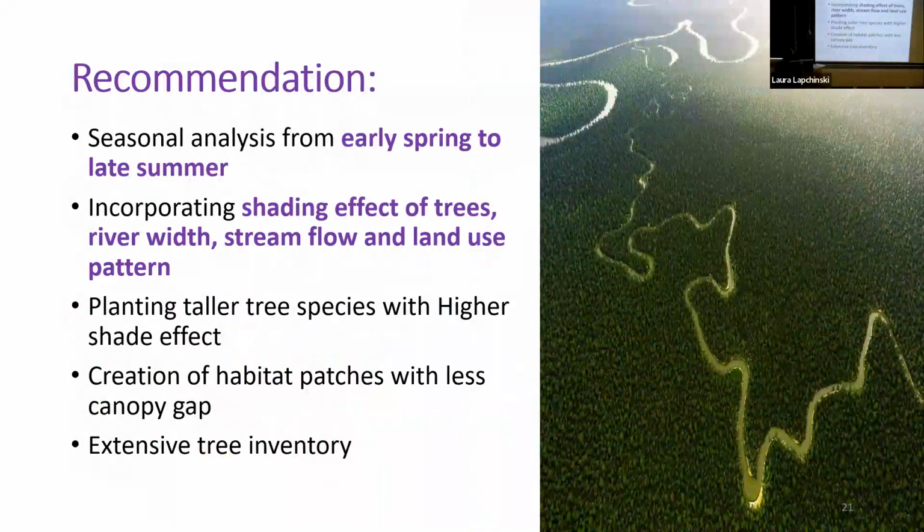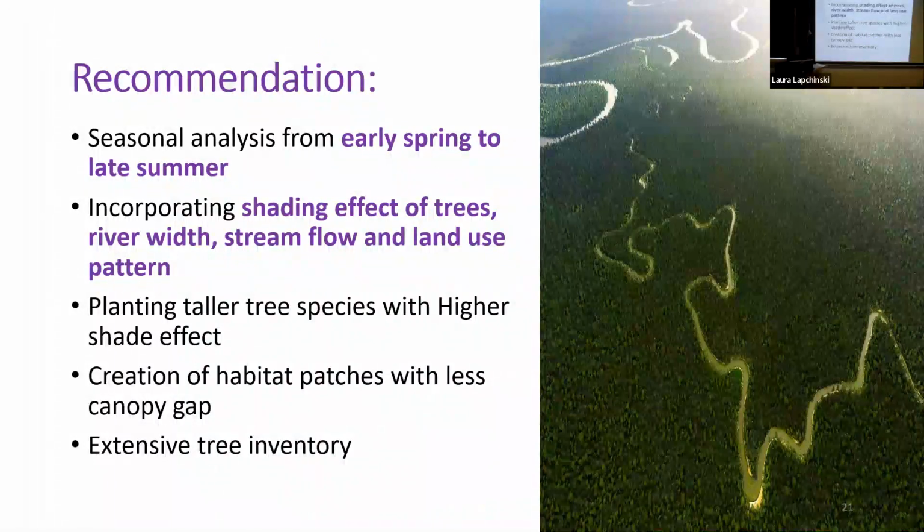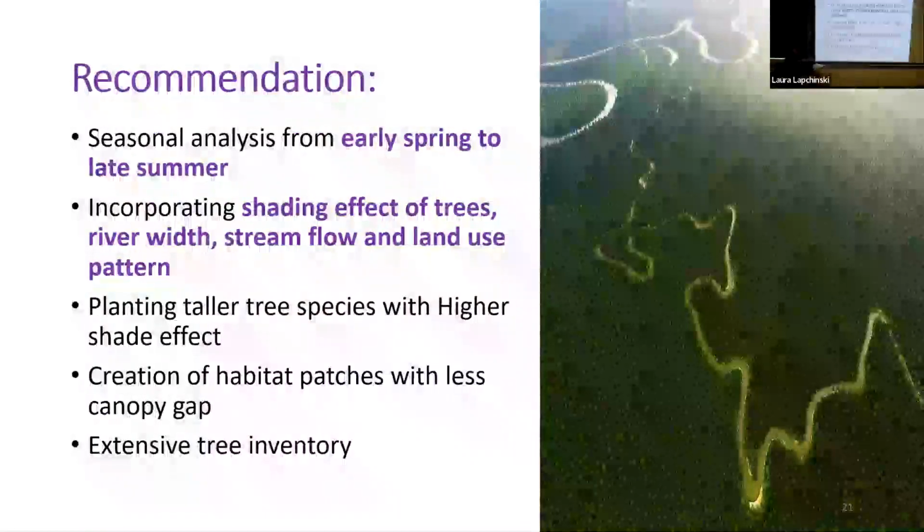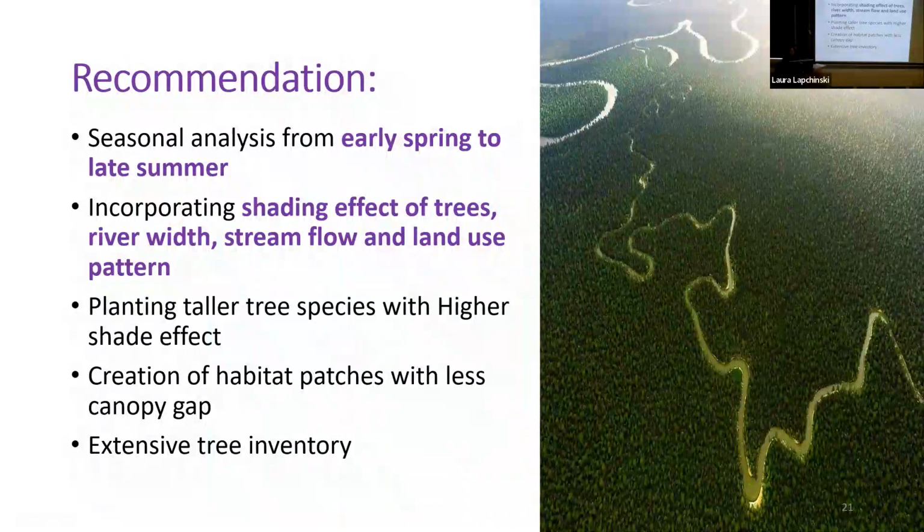So here are some of the recommendations. Our analysis was only based on a smaller scale using single day data. It would be recommended to have more seasonal analysis from early spring to late summer for a better understanding of the effect of tree cover on stream temperature. We did not incorporate the shading effect of trees, the river with stream flow, and land use pattern. In further study of this research, it is recommended to incorporate those variables.